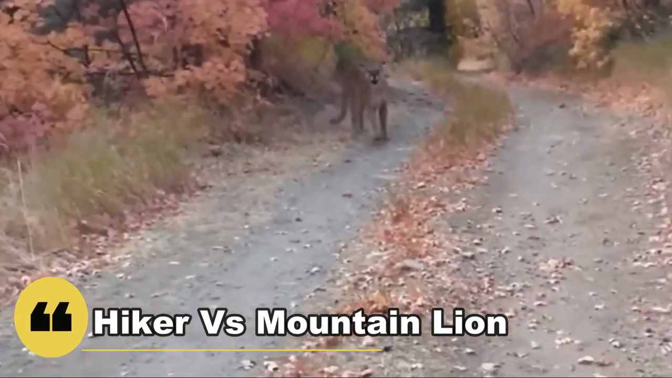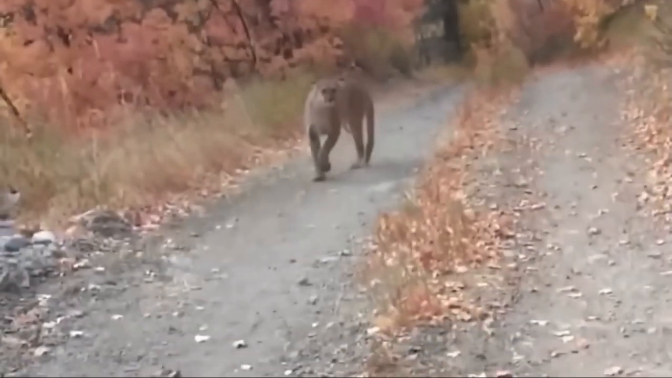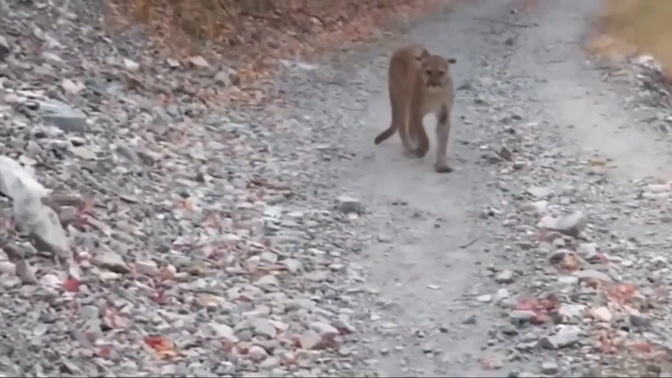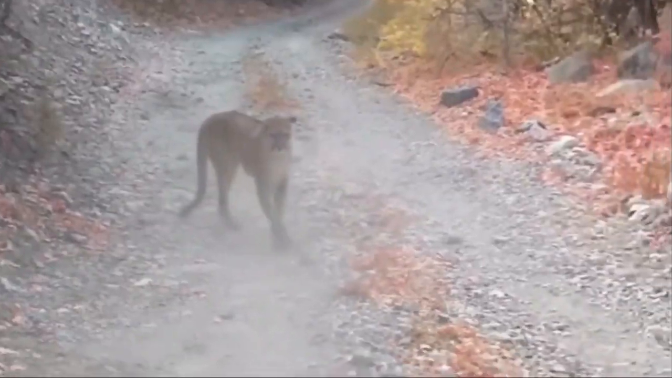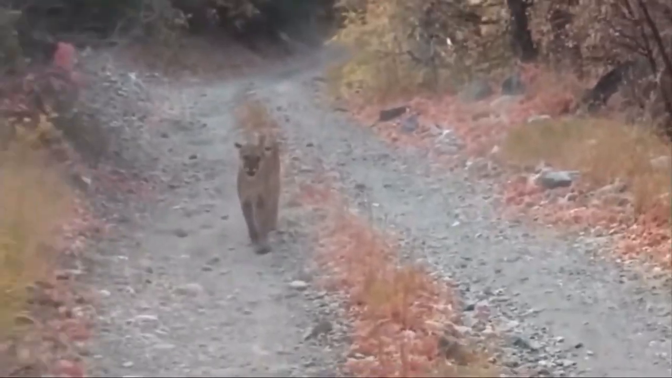Hiker versus mountain lion. This video is a lot more real as we can see a hiker face to face with a mountain lion. He's trying to fend off the animal and has to keep his cool for a long time. He also tries screaming at the animal to scare it, but it does not seem to work as the animal keeps coming closer and closer. I have no idea how he kept so calm in all this, especially when the mountain lion seemed ready to attack.